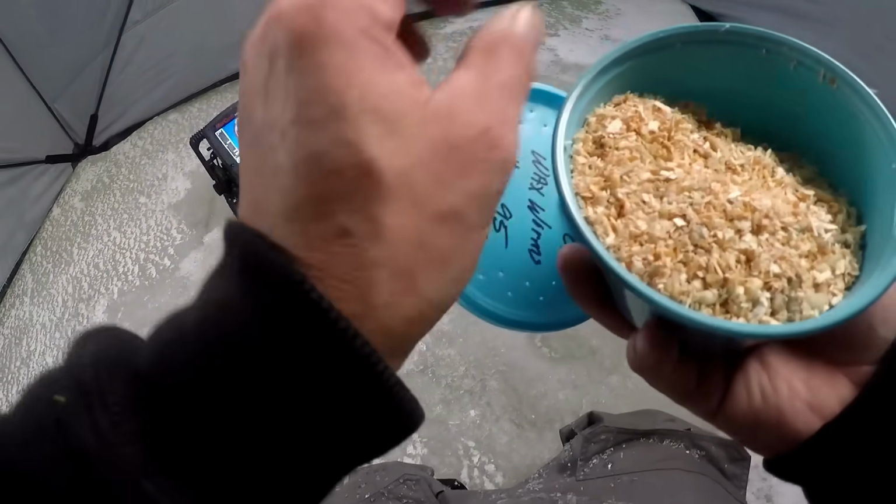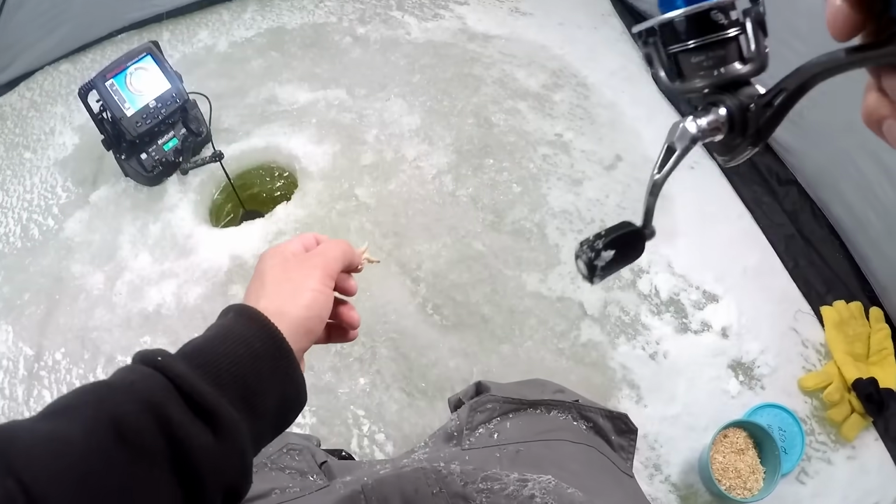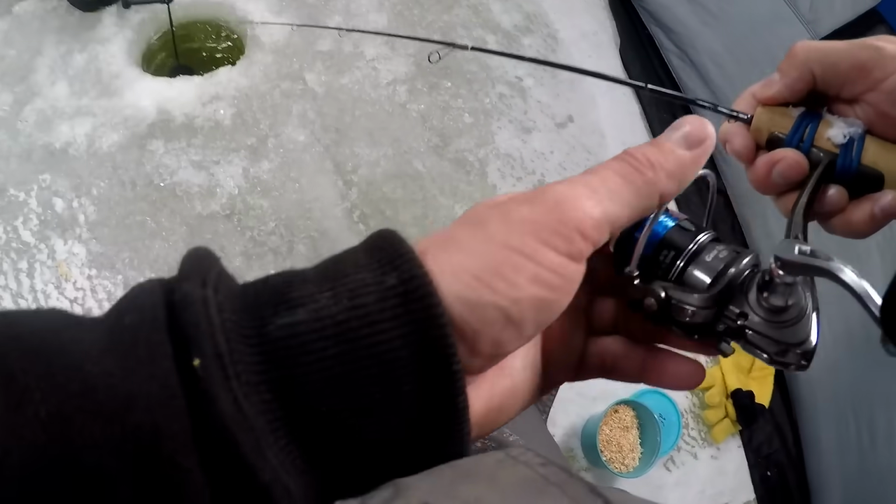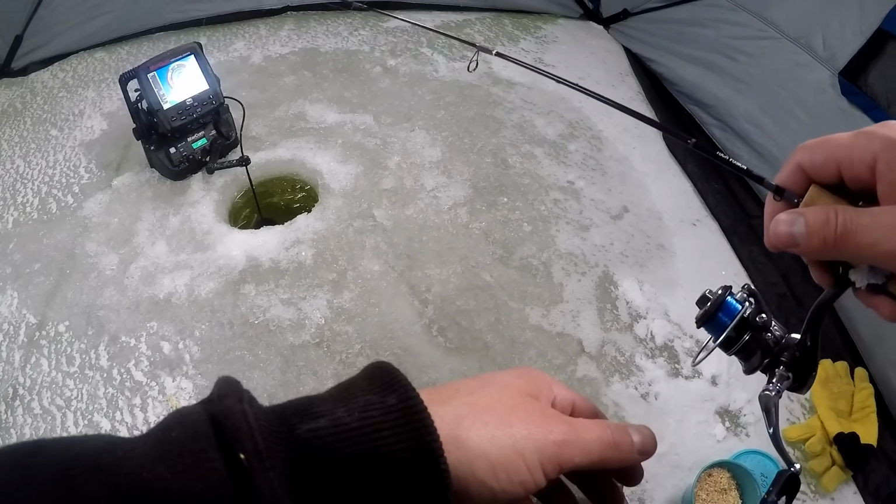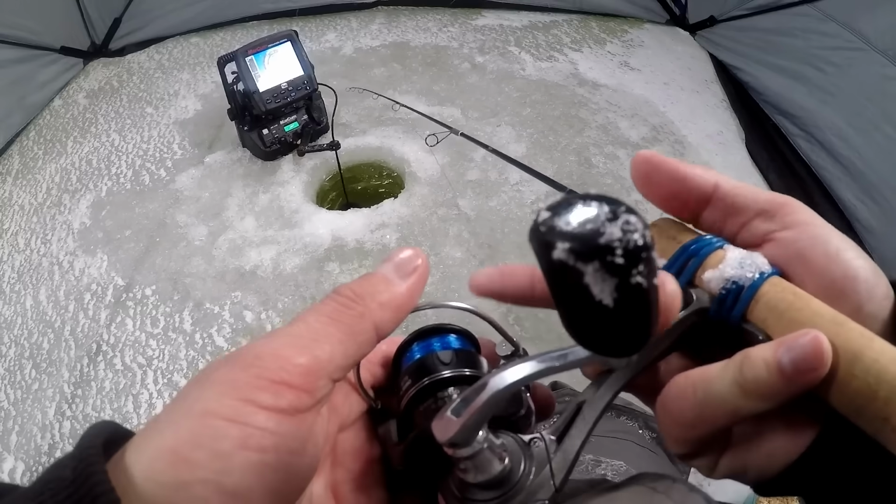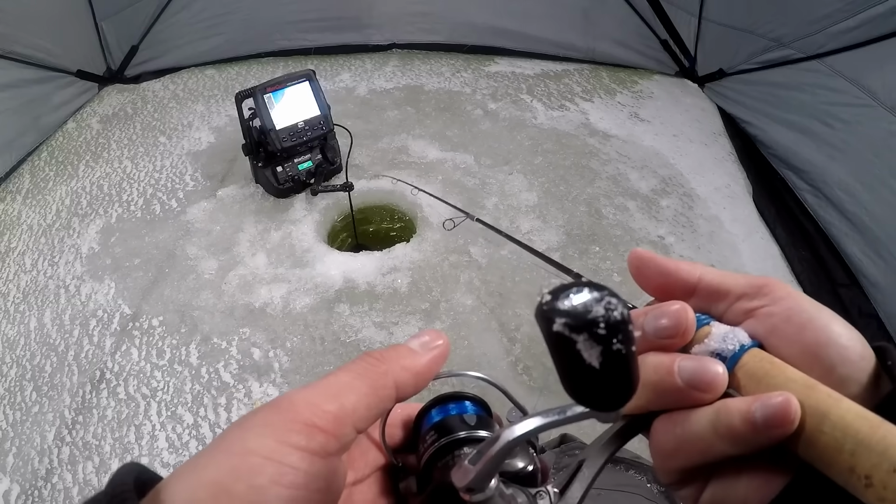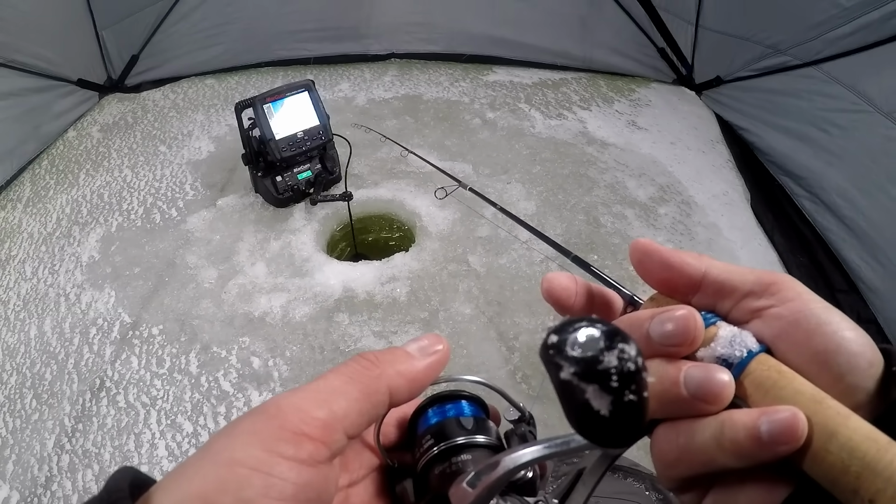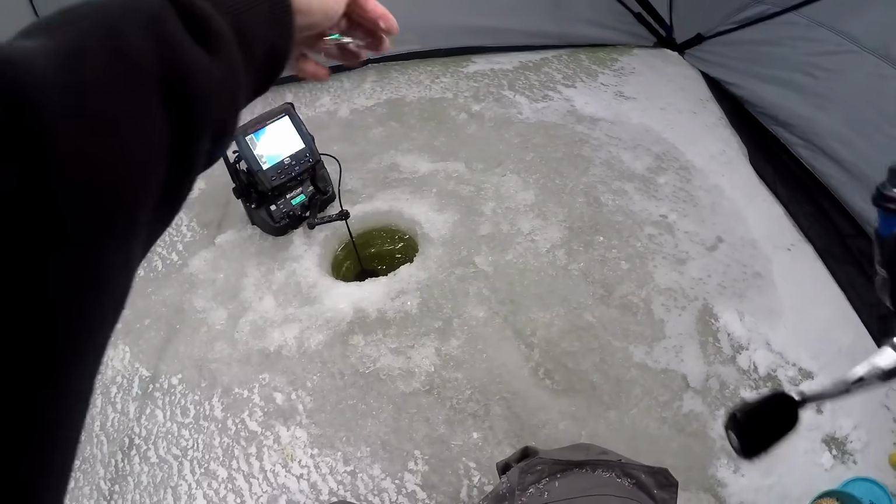Oh. Wax worms here. Oh, missed them. I don't know if those are bluegills or crappies or a mix. But you can see them in 27 feet of water. These fish are 16 to 20 feet down.